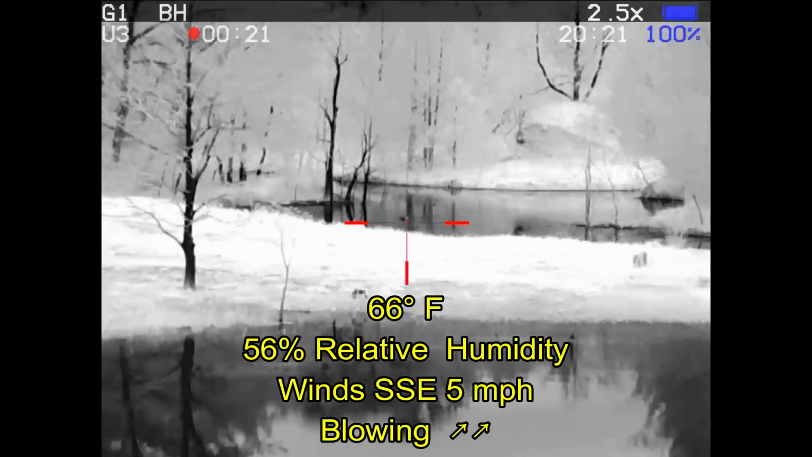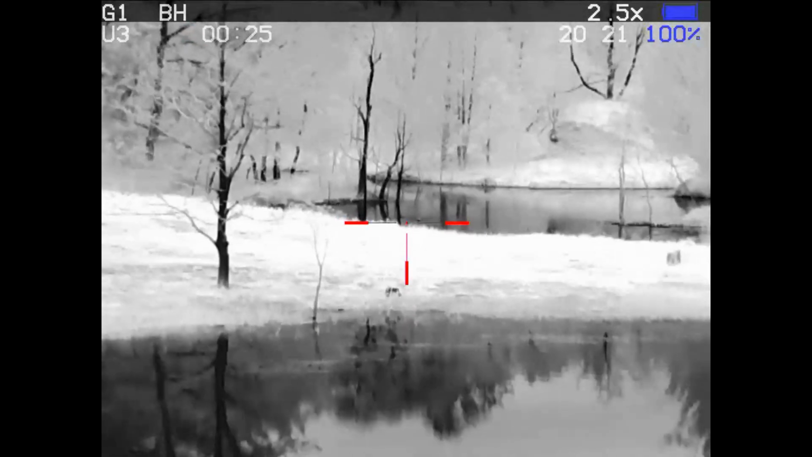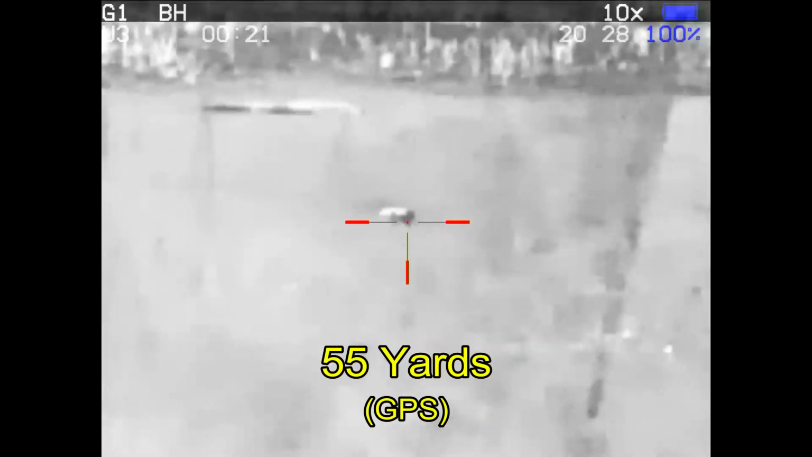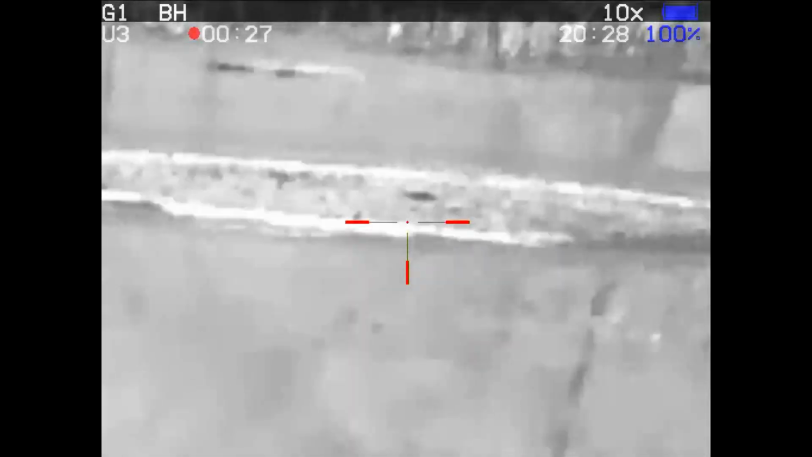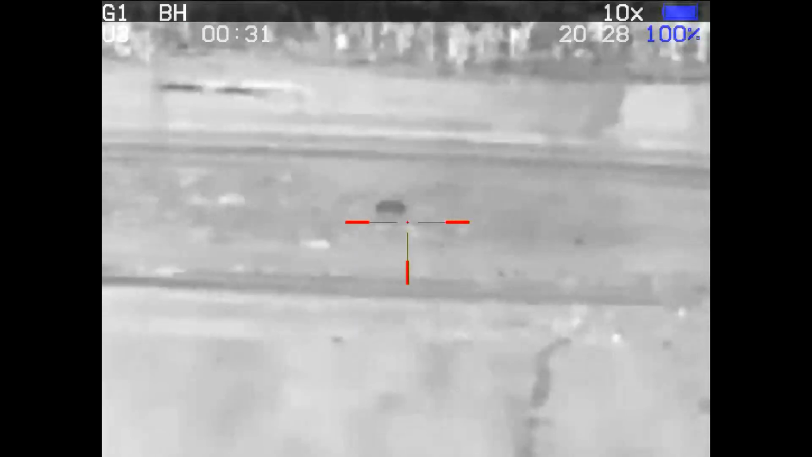So here I'm getting video on this beaver, and then it goes subsurface on me. And about 7 or 8 minutes later, he is back at the surface, and I'm zoomed way in on 10x. I managed to drop him with that shot. That looked good. Got a body.